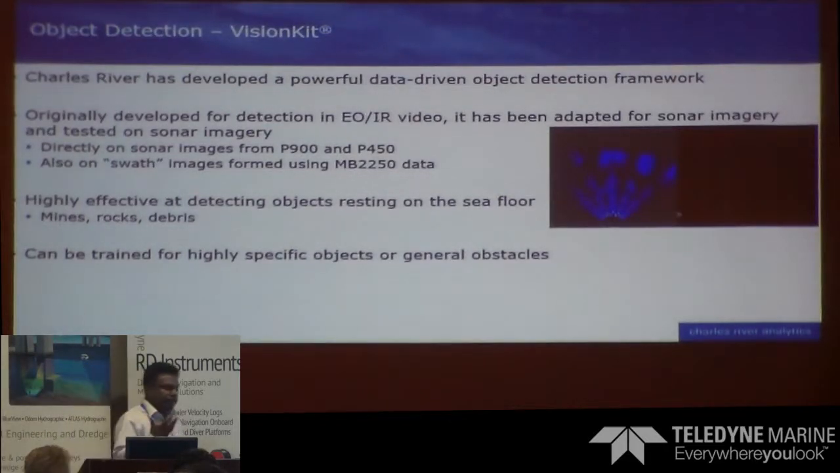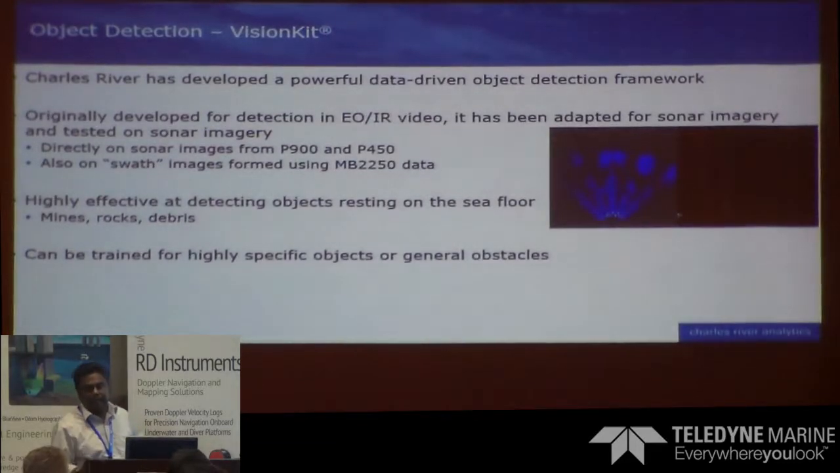For example, if you are looking for a mine-like object, you pick that object, or do debris field detection. Or it can be a floating mine that you want to avoid, so obstacle avoidance. All this detection and processing is to aid navigation. We build a lot of autonomy for autonomous underwater vehicles.